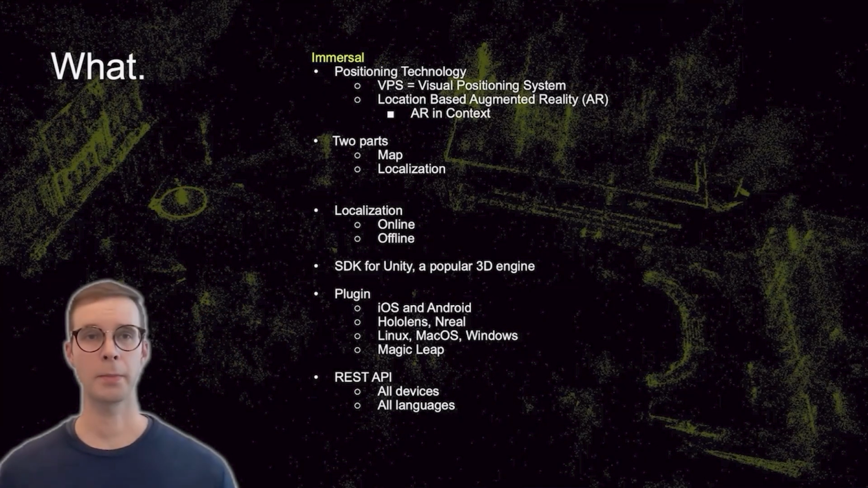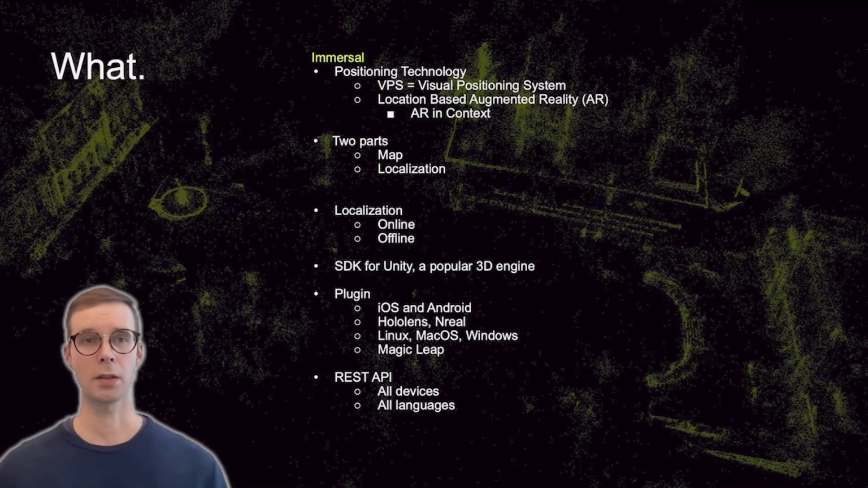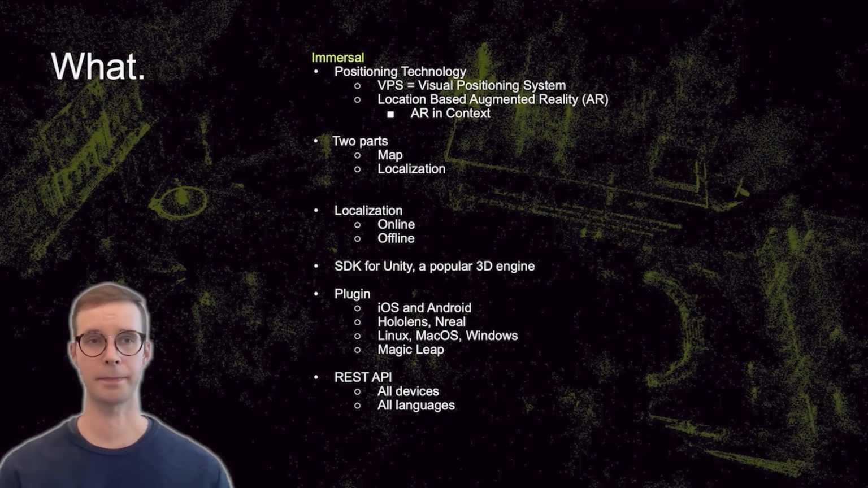A couple of words about Immersal. We are a visual positioning technology company. It's typically used for location-based AR. So our solution is two parts. First, we create a visual positioning map using images. And the second part is that we localize ourselves within that map using an image.